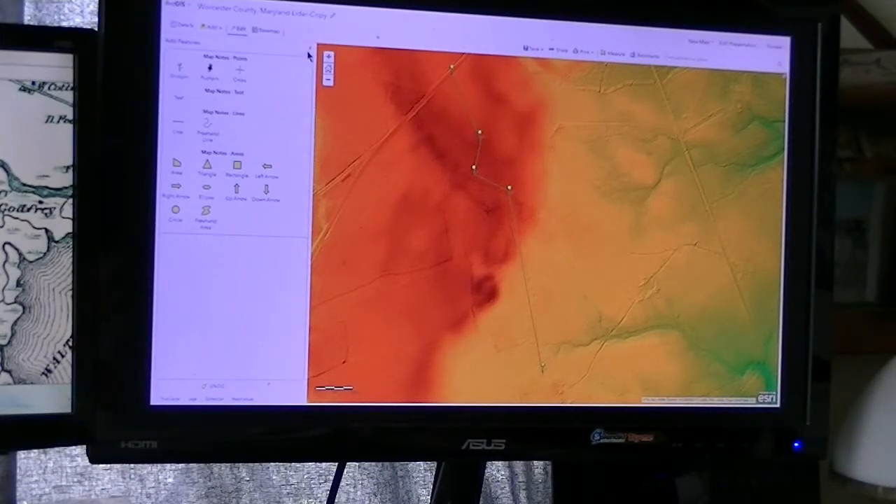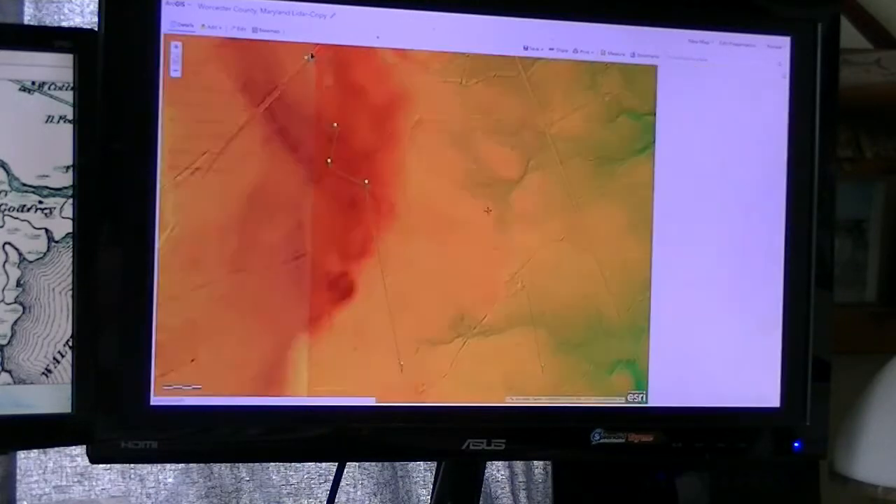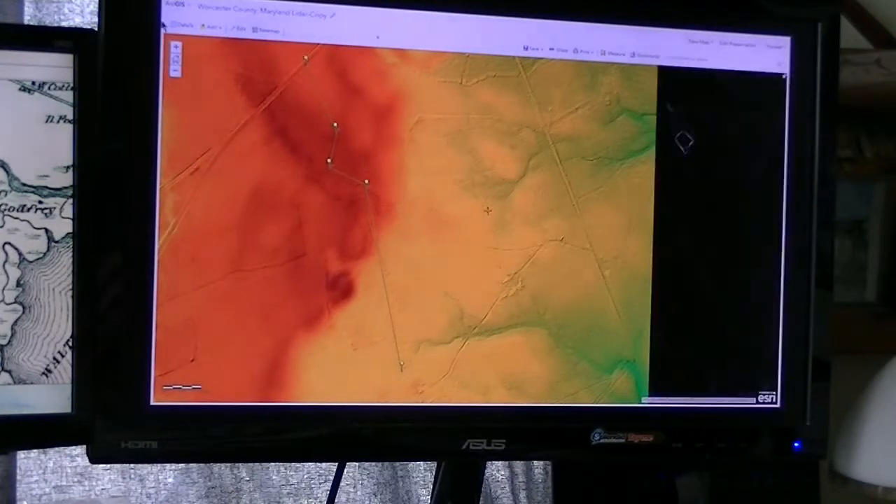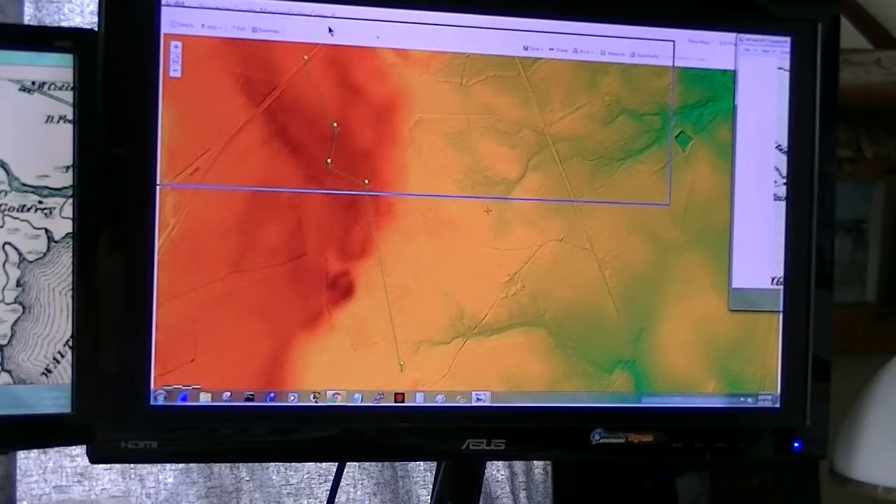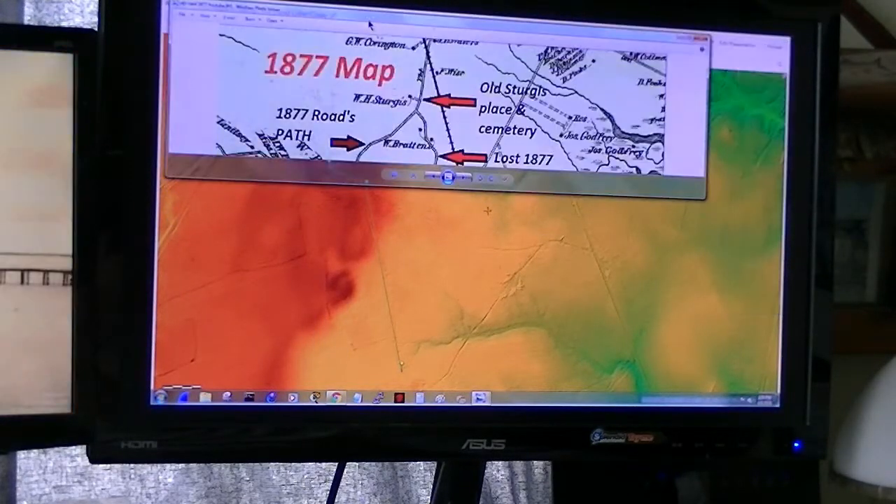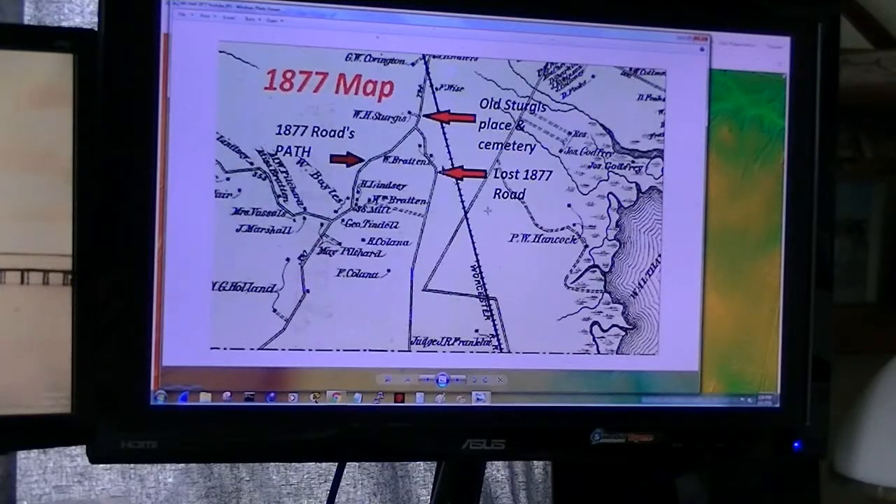And it really, really matches up to this road right here.